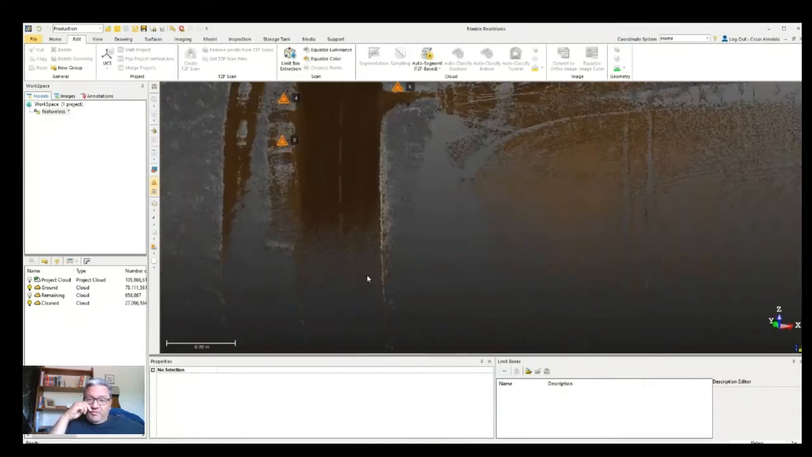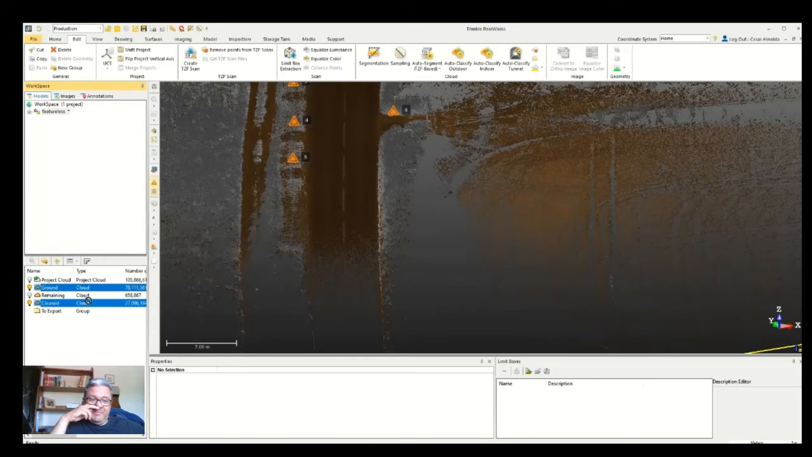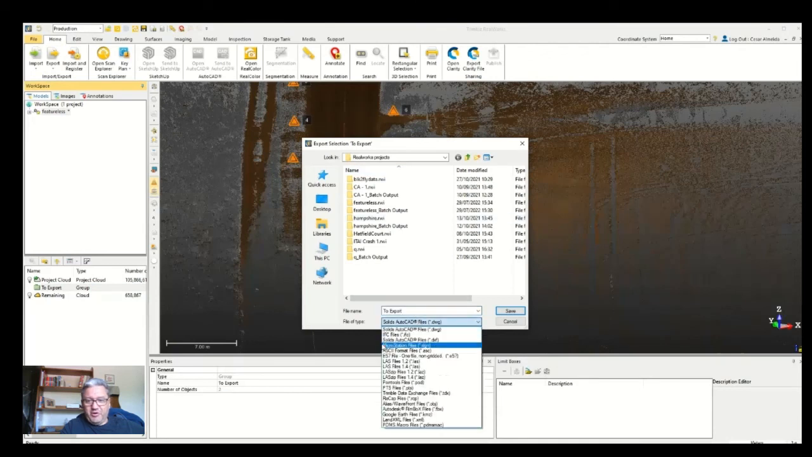No targets were used, completely done in the field, registration. I'm only using the Office software to clean it. And I'm going to create a folder, drag and drop the point clouds that I want to export. And from here, I can just choose a format export. E57 will be the most common one.